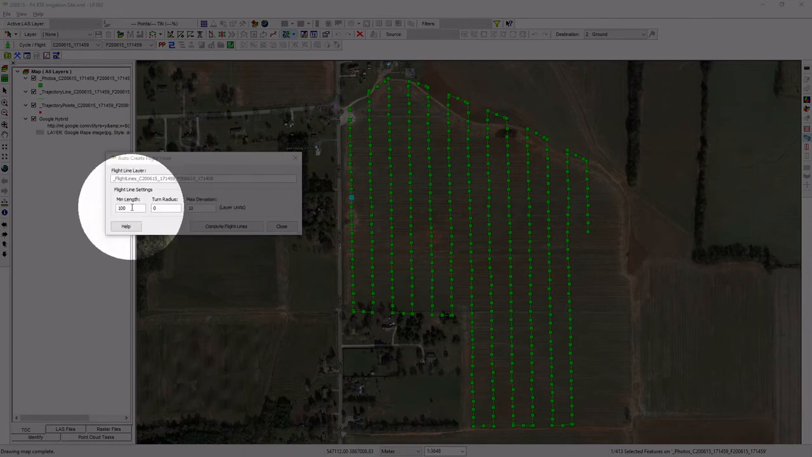I can set the minimum length of a flight line. So if I have short little lines or transit lines that I don't want included, those will be excluded. I can set a turn radius as to how tight a turn I want to include at the end of my lines. For this particular workflow, when working with the Phantom 4 RTK, we recommend keeping this turn radius at 0. That'll make sure you don't drop any photo centers, any exposure centers at the ends of lines.